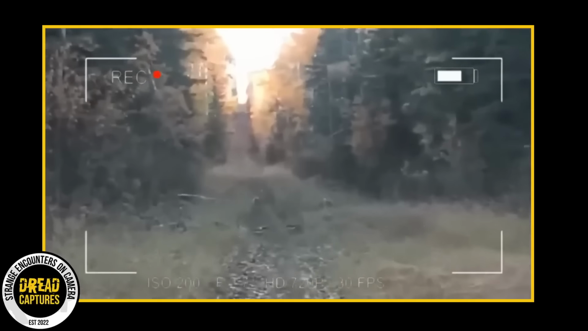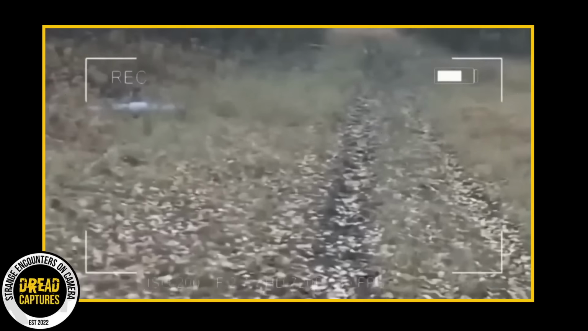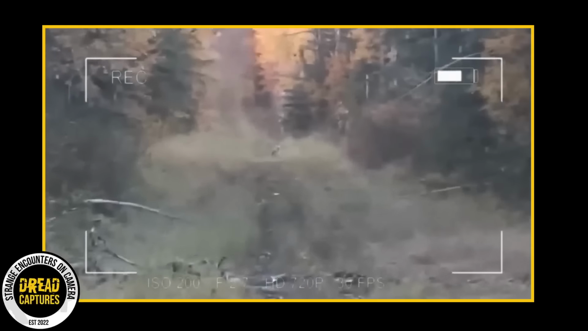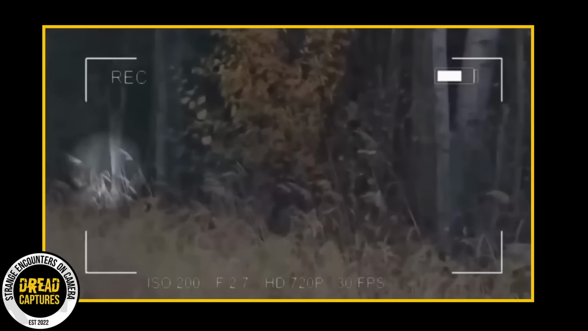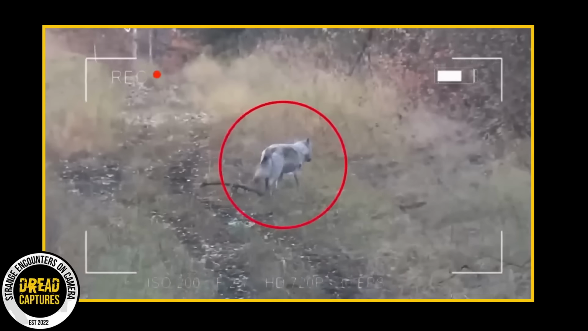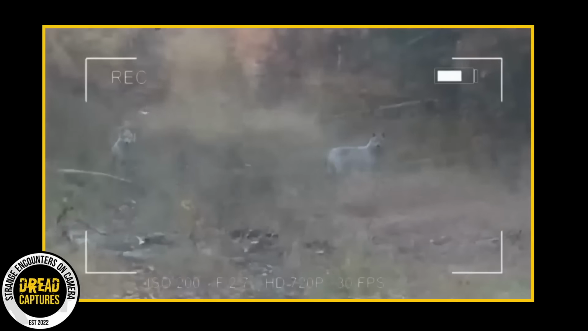For the next 30 minutes, a group of wolves will disperse and patrol the area, tracking the hunters. You can see them going in and out of the woods, flanking them to the left and the right. The hunters are determined to stay calm, and luckily for them, eventually the wolves leave. While part of them wanted to continue the hunt, they didn't want to push their luck. So they packed it up. I think that was a smart decision.